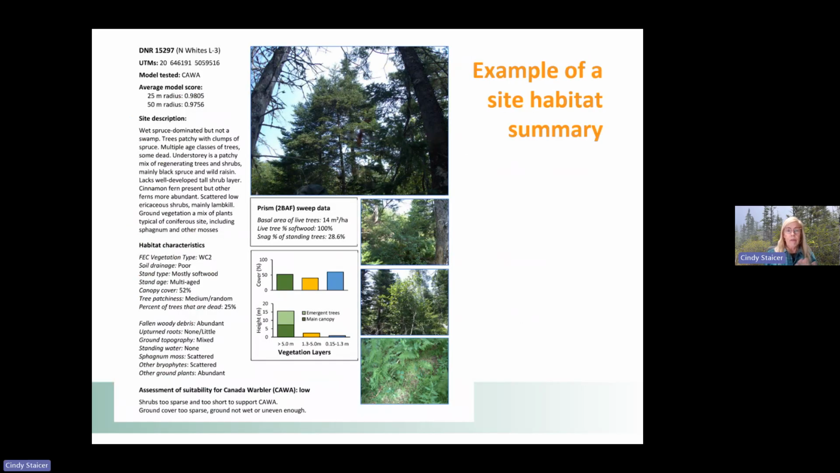And then we summarized all this information in a one-page summary, which you can see here, showing pictures at the top of the canopy, the shrub layers, the lower layers, and then the ground. And then we also have graphs of the percent cover of the tree layer, the tall shrub layer, and the low shrub layer. And then we listed how suitable this site actually was for the birds.